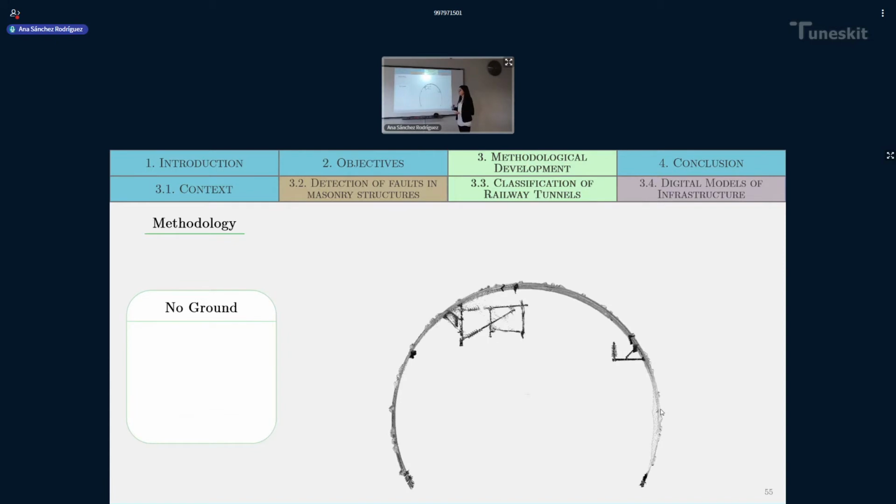Now, the next step is to classify the non-ground points. This is very easy. What I did was to perform first a dimensional analysis. This dimensional analysis, as I explained in the beginning, classifies points in three different groups of data, depending if they are part of a linear, planar, or three-dimensional element.